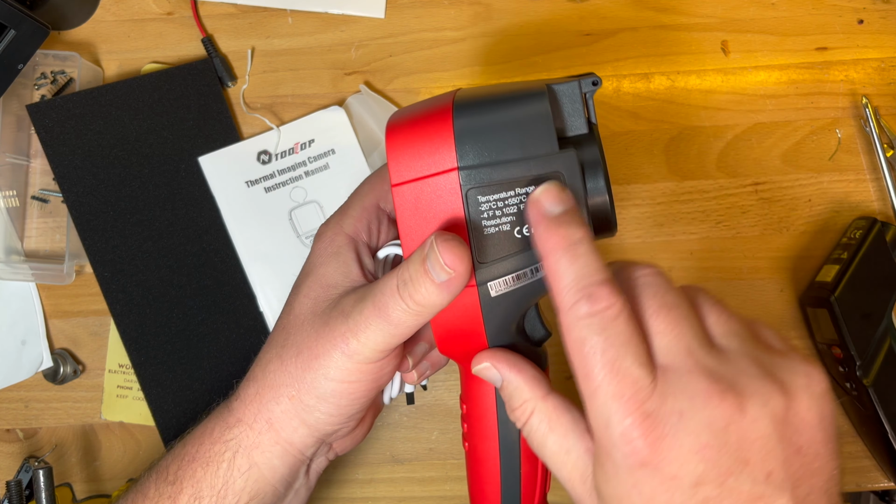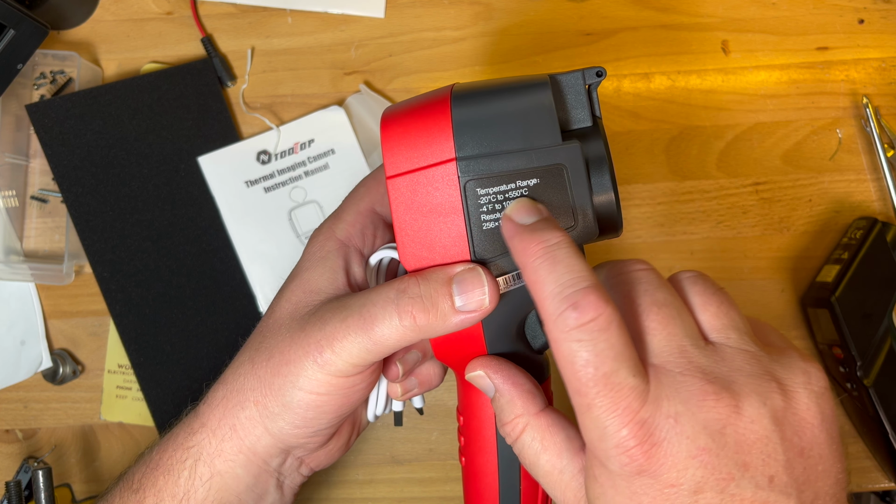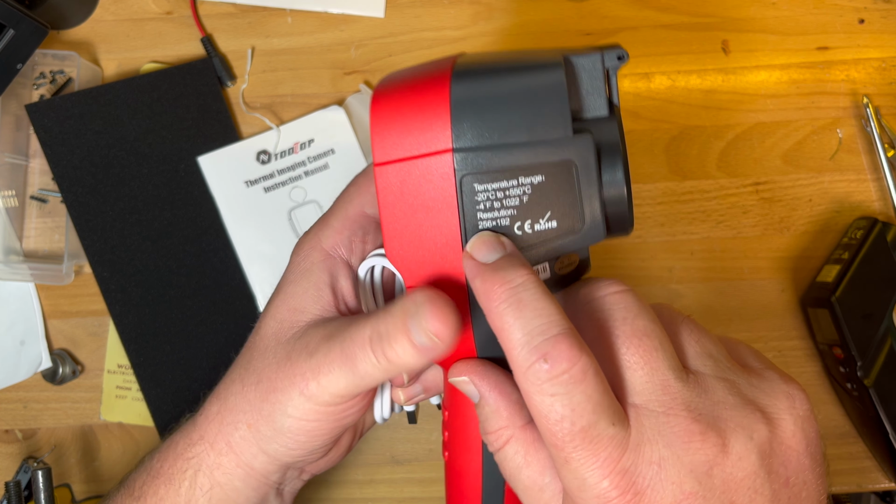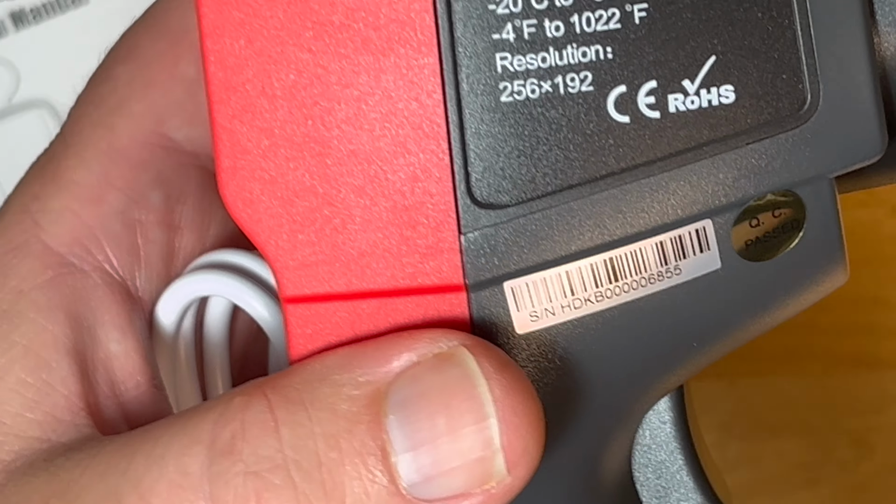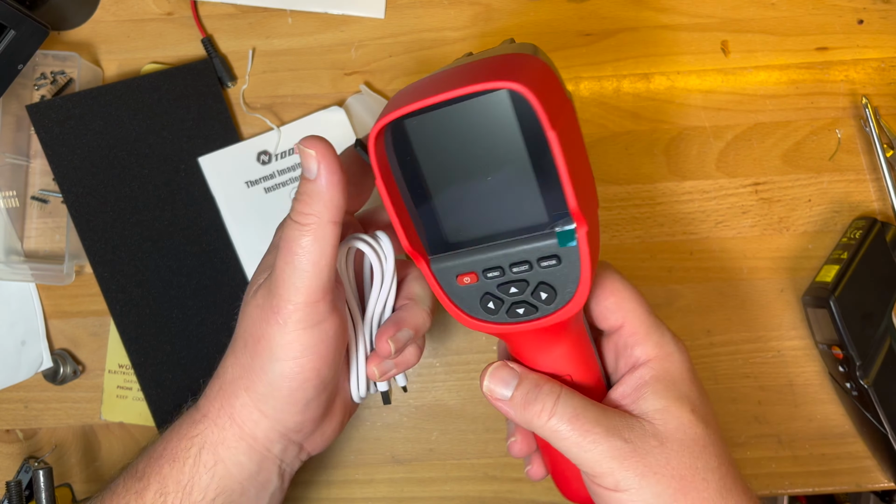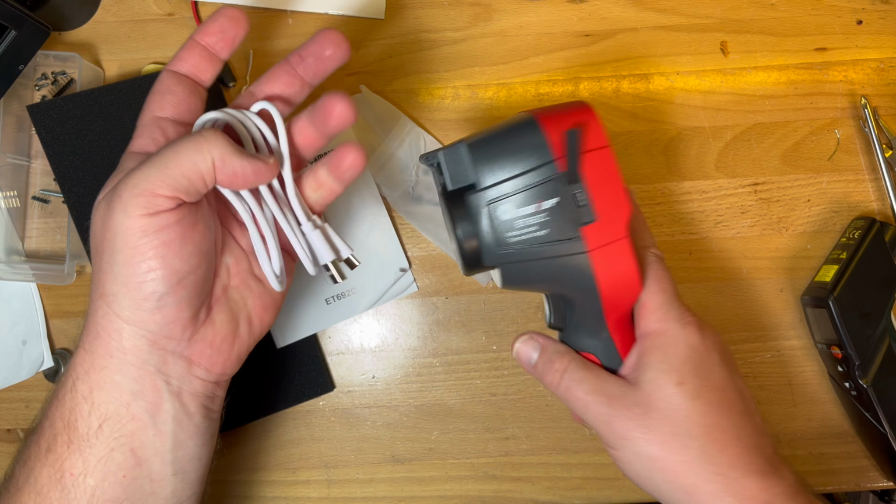So temperature, it's got two ranges apparently: -20 all the way up to 550 degrees Celsius in two ranges. Oh, there we go. Resolution 256 by 192. That seemed like one of the highest for $200.